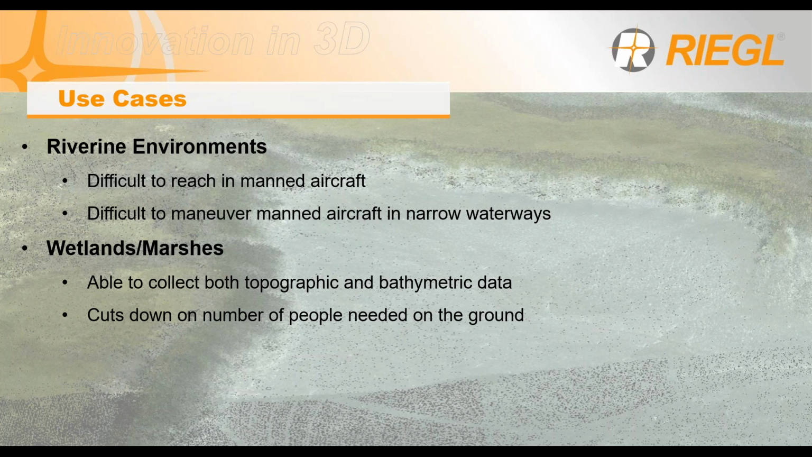As well as wetland marshes, with the ability to collect both topographic and bathymetric data, you're able to decrease the number of people on the ground and times you need to go out to collect. If you're able to collect the points on the water as well as your topo points, you don't need to fly a scanner for one and then the other, or fly a scanner and then send men out to actually do traditional wet survey.